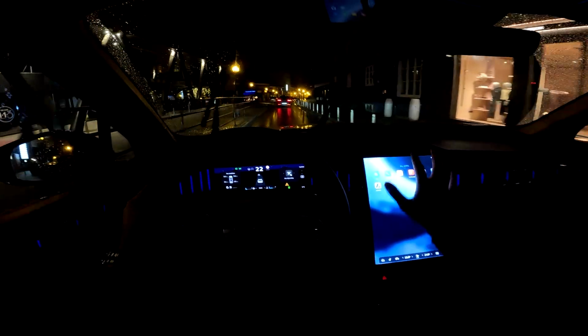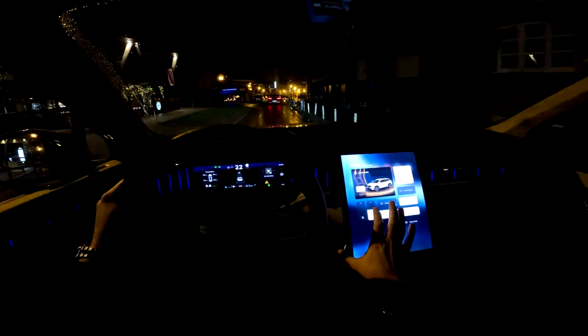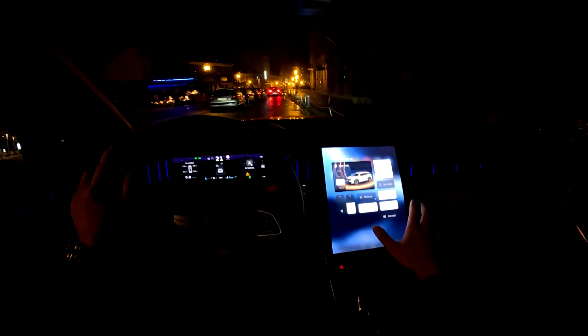And by the way, when you swipe it like this, you can also change various things. You can change the mode, dark mode or light mode. Of course, now during the night we have this dark mode, and you can also adjust the brightness.